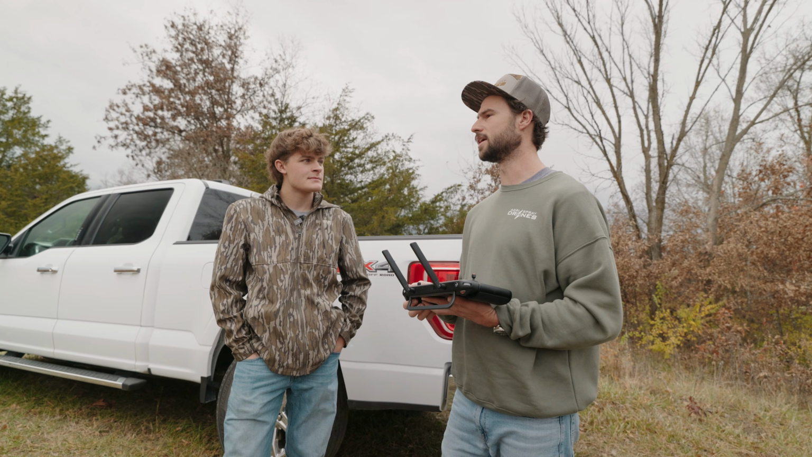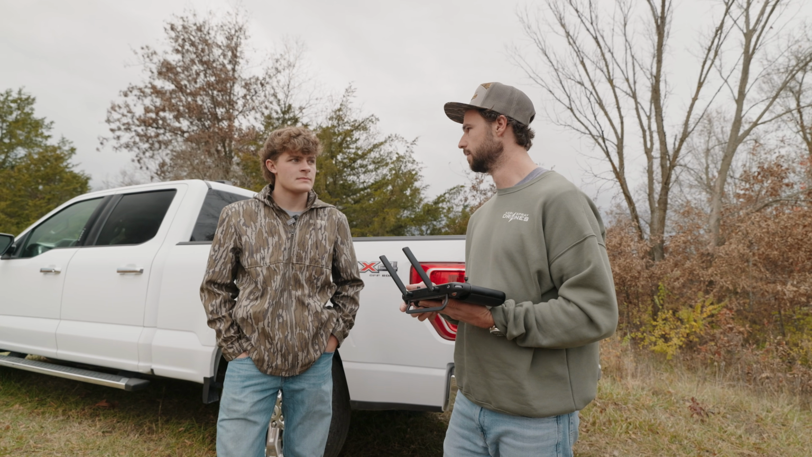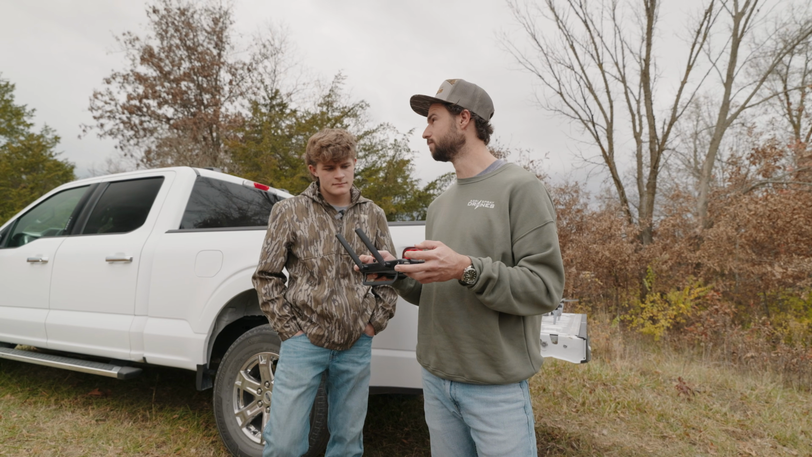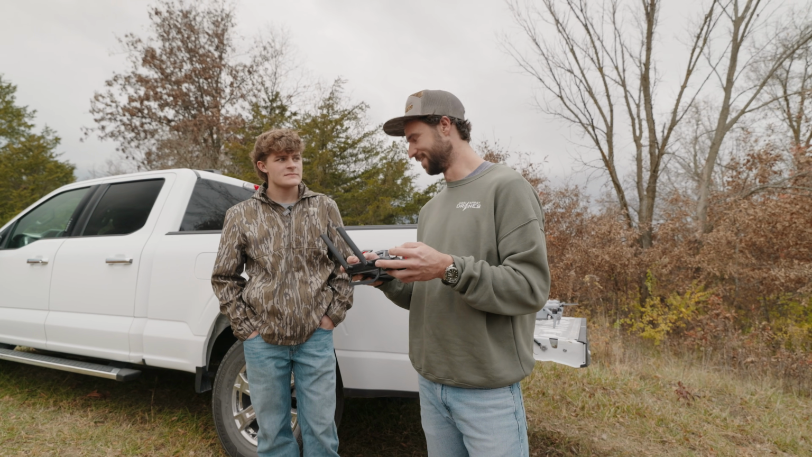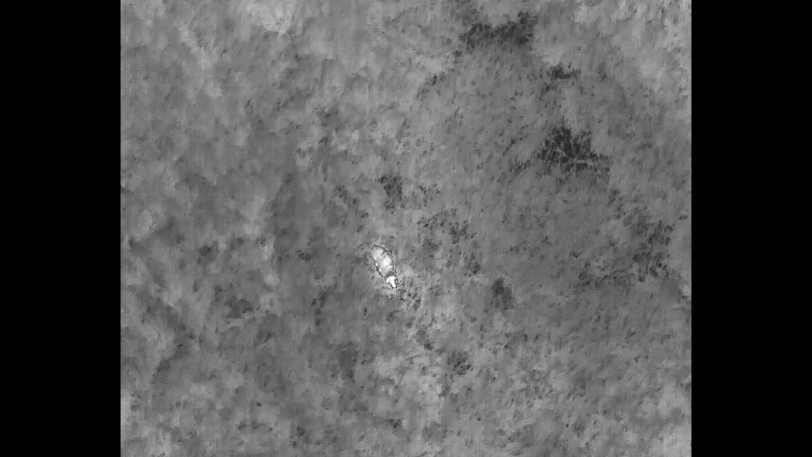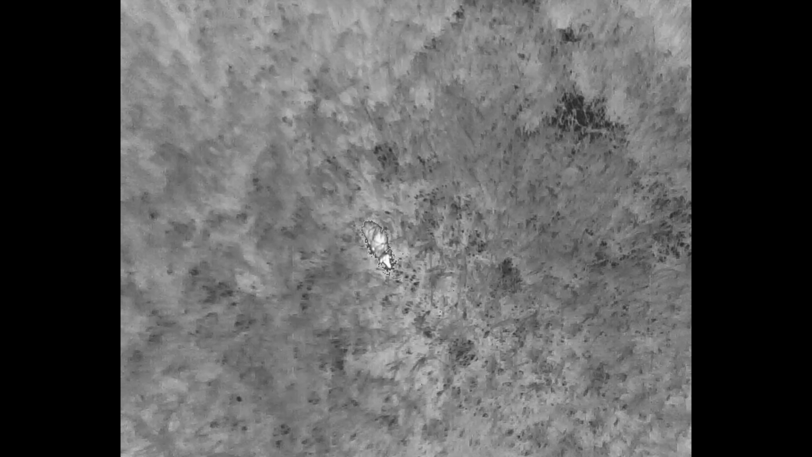But my understanding is that they'll show a heat signature about 48 hours after they're dead. Gotcha. That's my understanding. Yeah, like I said, my guess is we're gonna have tons of options to check out. Yeah. There's been a lot of deer. Yeah. But look at how well it sees through that canopy. Yeah, it's crazy. Isn't that amazing?